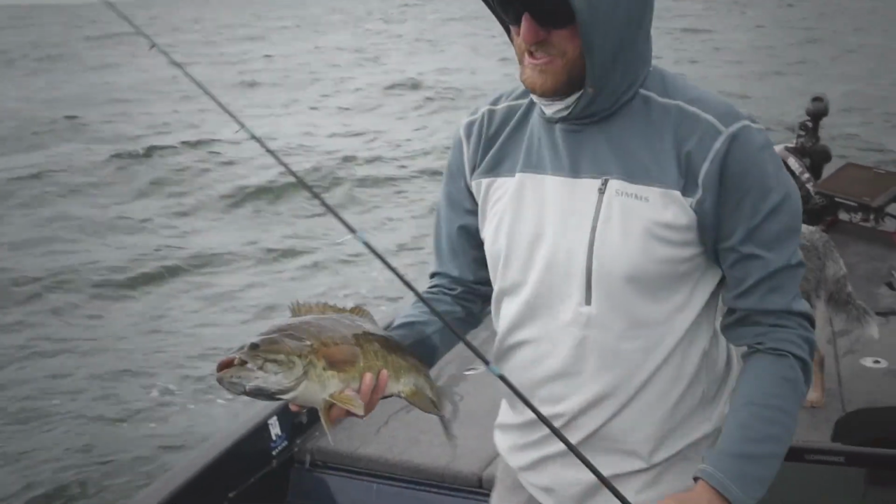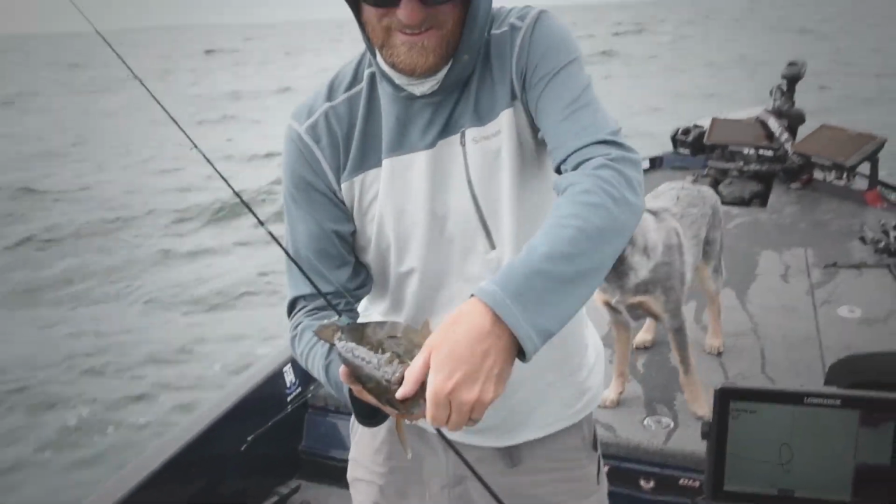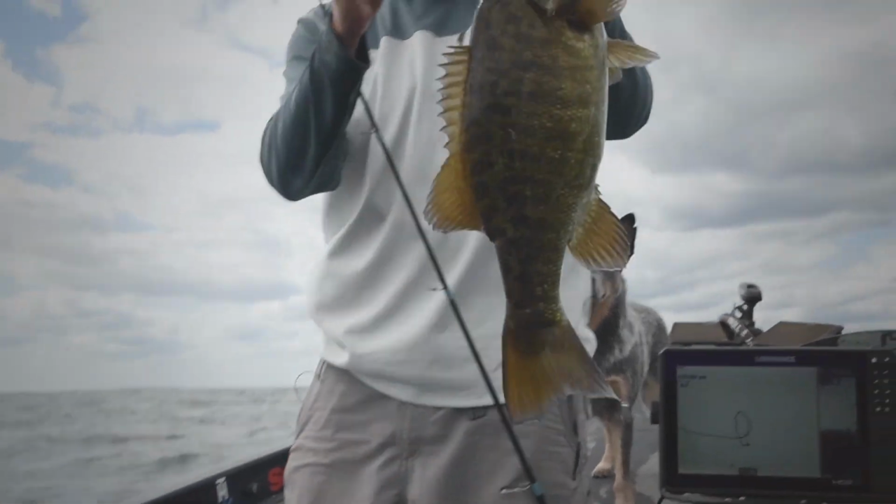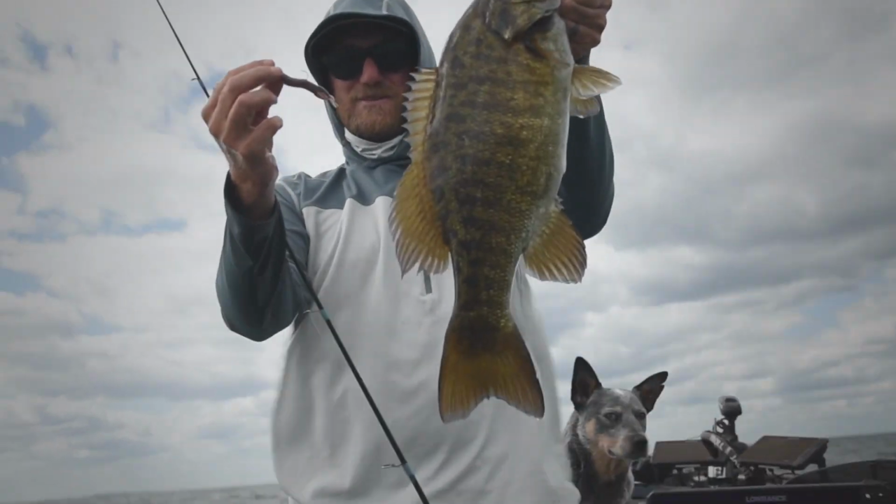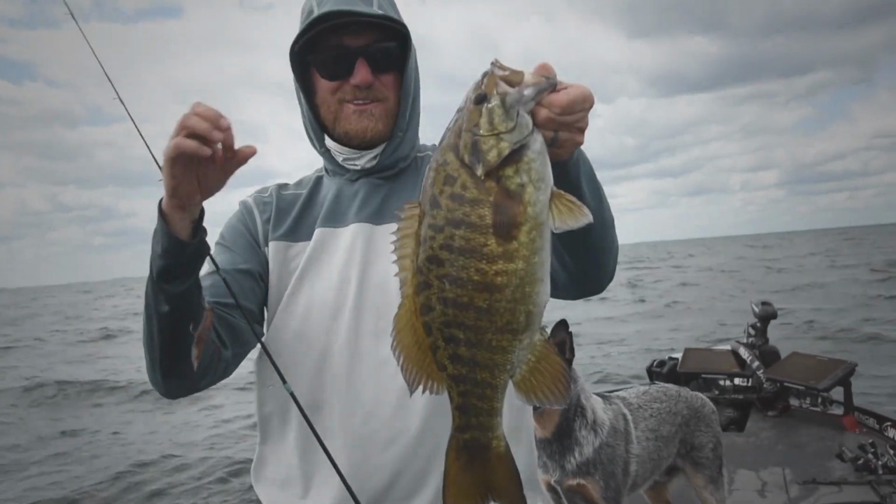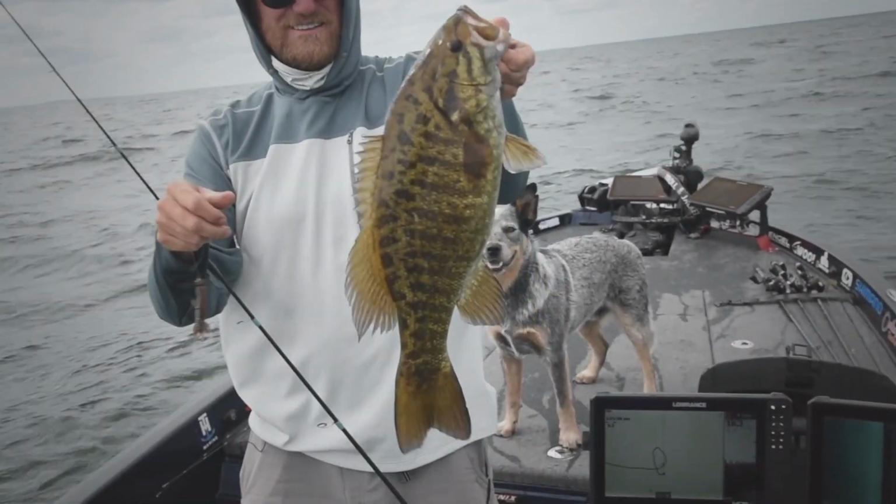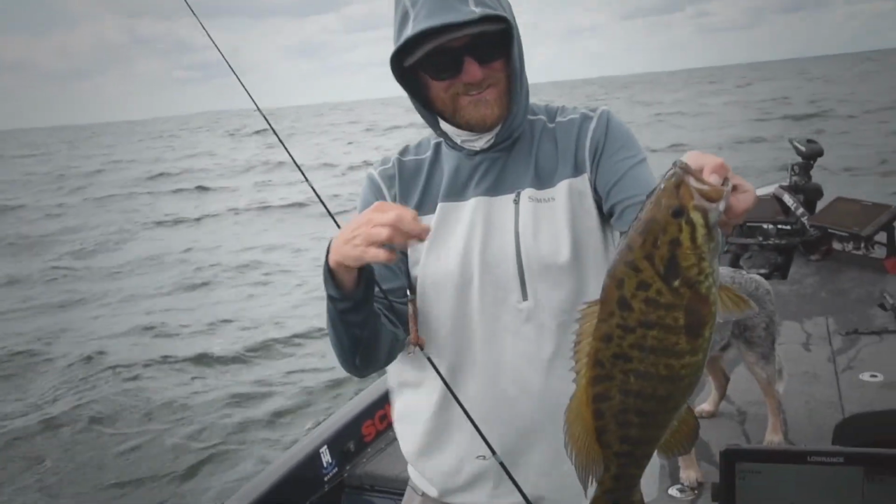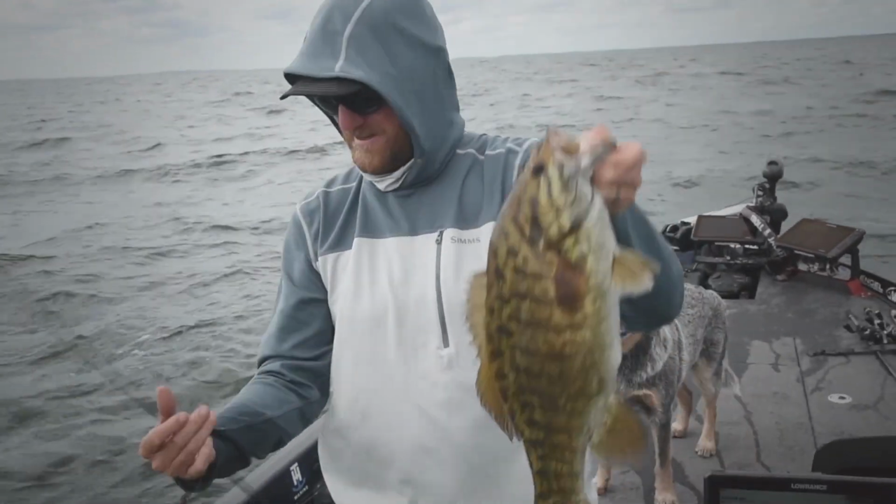Just like that, dude, and they choke it. They get it. I just let that Ned rig sit right on top of that rock. I just let it sit there and I watched the little sonar blob just come right to those little cluster of rocks, and I went down to look and sure enough he was on it. That's a nice fish.